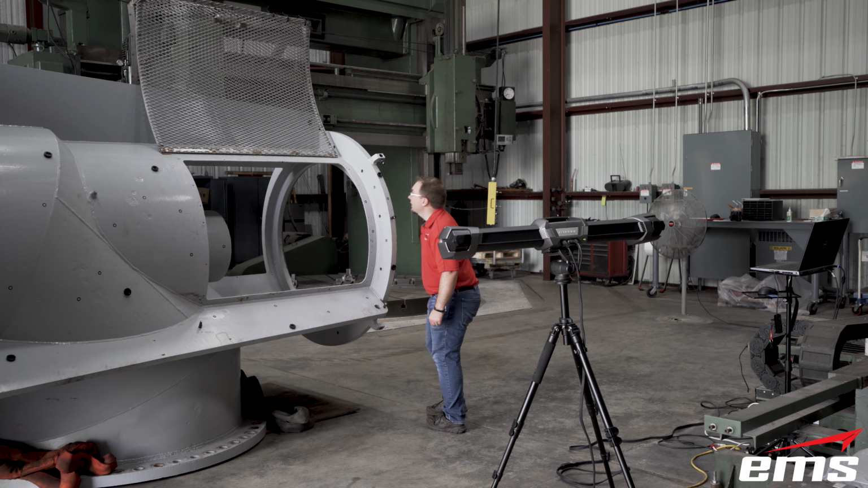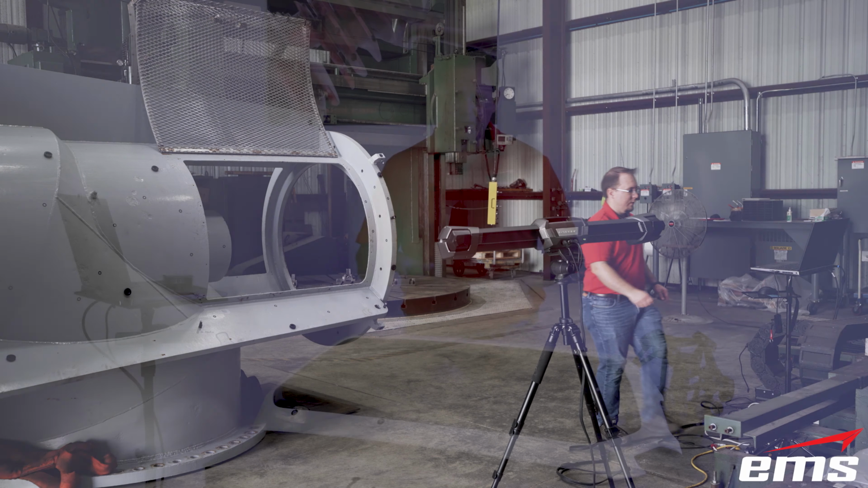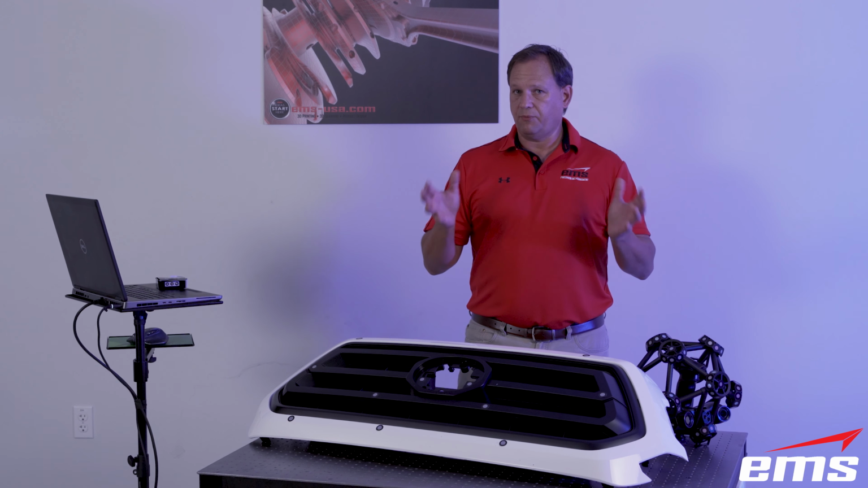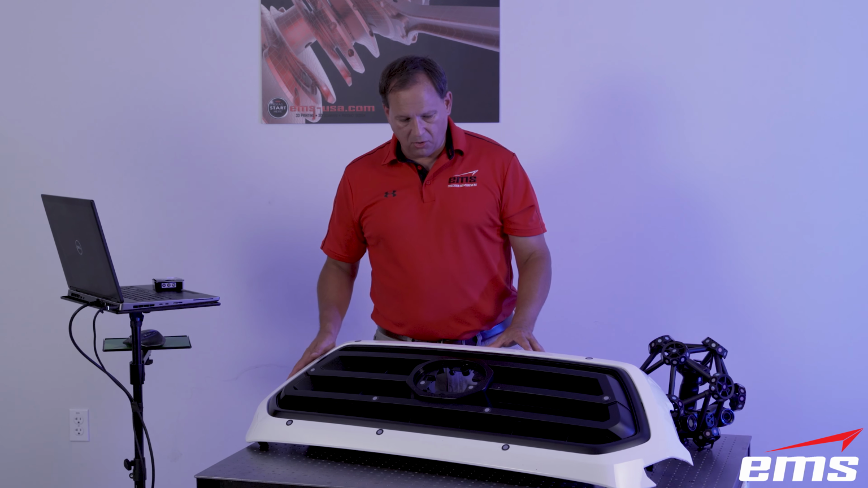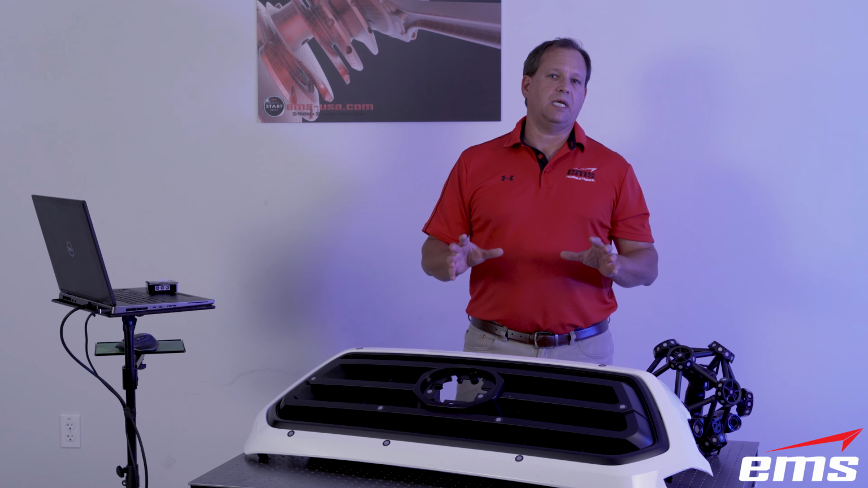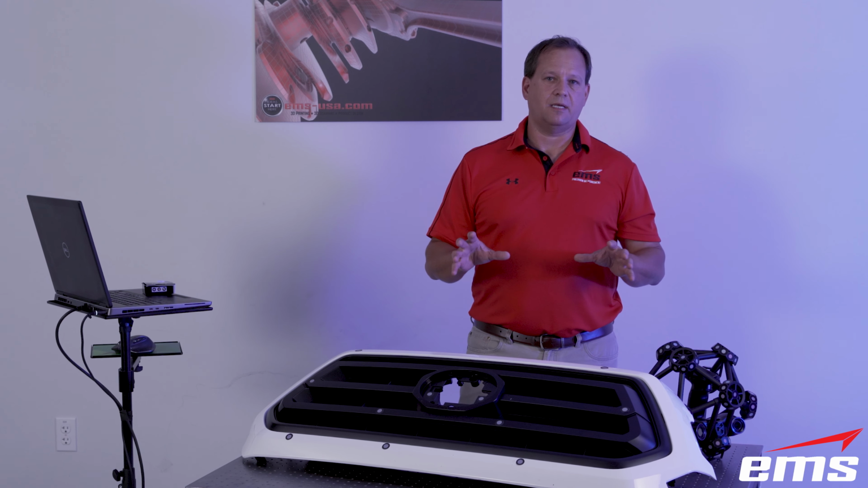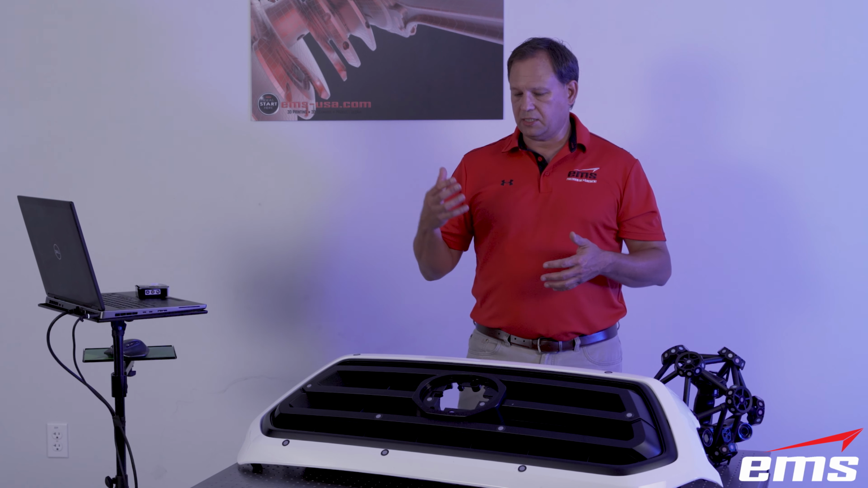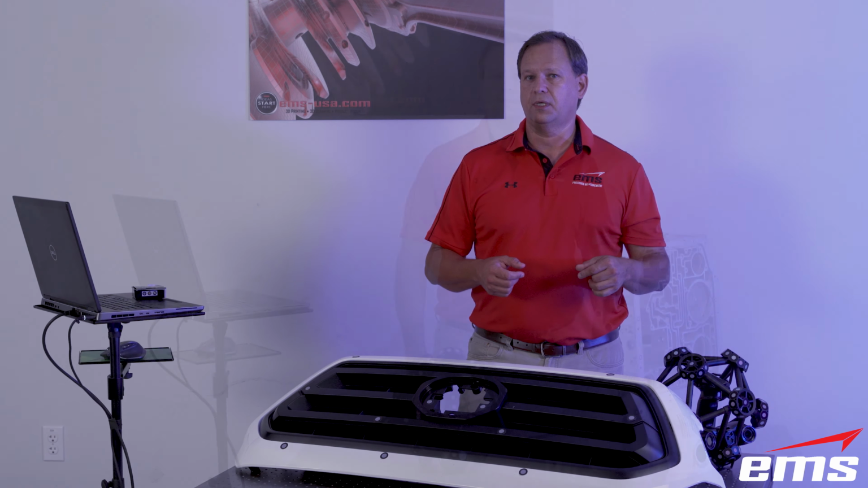We don't have to worry about movement, vibrations, things like that. We're going to hold the exact same accuracy that we've been talking about, even though our part might get moved around a little bit. So dynamic referencing is a fairly unique system and very, very important when you're trying to hold good accuracy, especially out in harsh conditions.